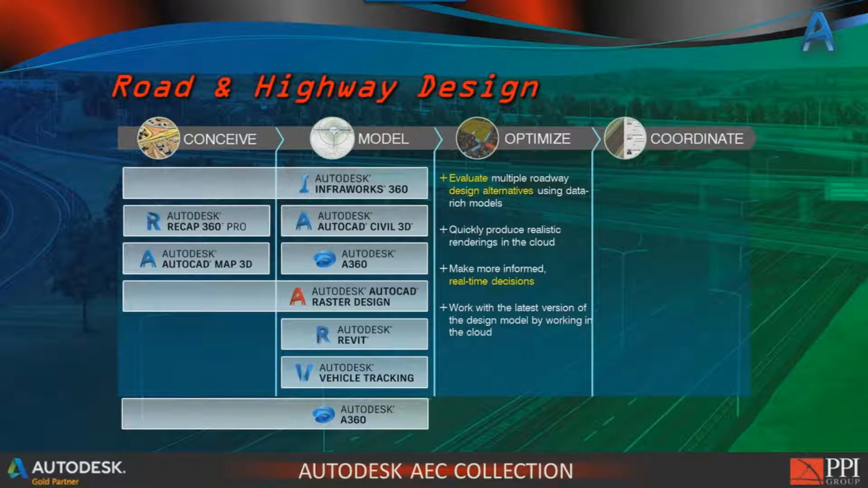And then, of course, evaluate design alternatives, quickly produce realistic renderings, real-time decisions, and that's really the one I probably should be calling out more than anything. During this process, if we are all collaborating in one form or another, we can see these problems hopefully before they happen, and that's the idea with this whole BIM concept.